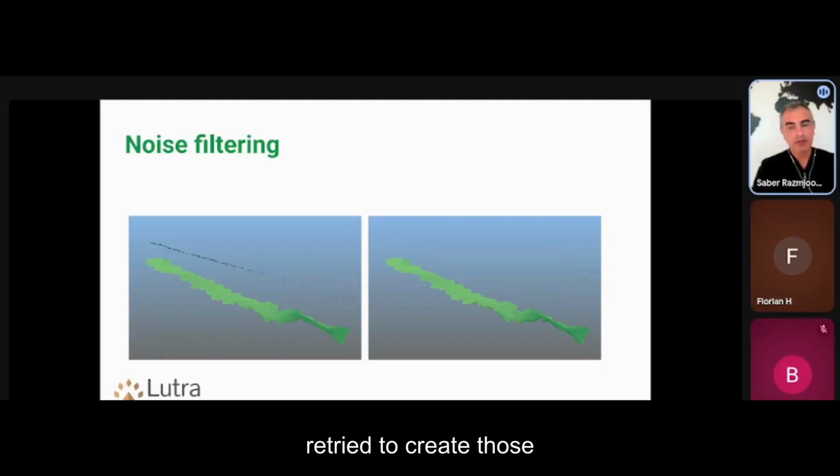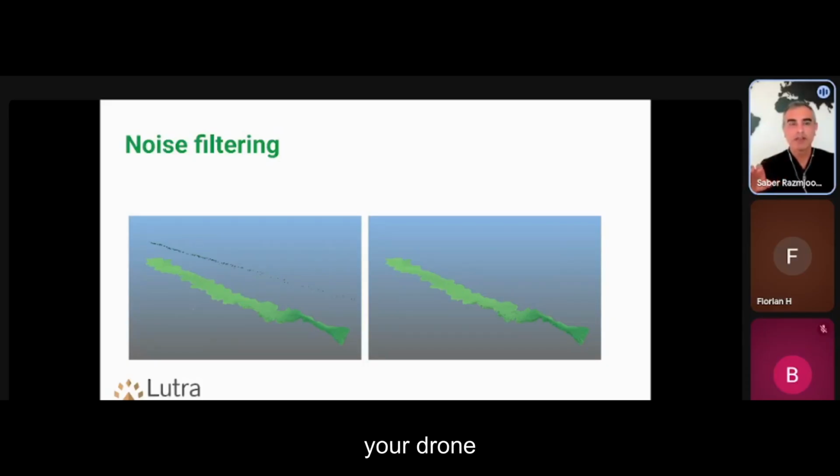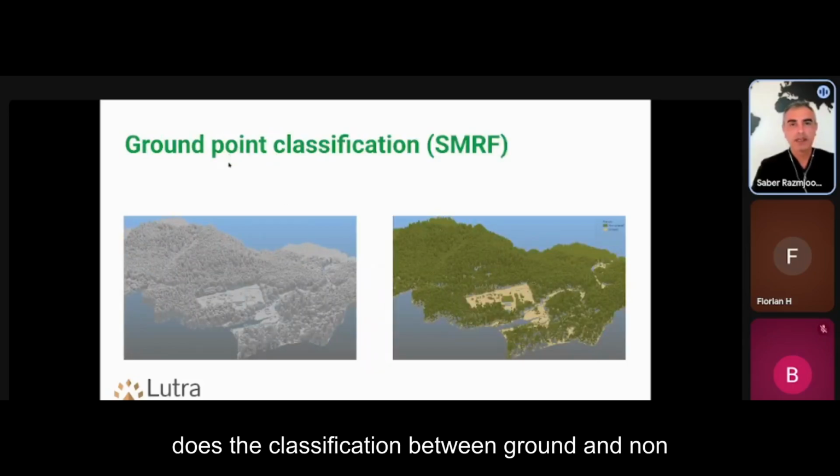And we tried to create those modules, algorithms, so you can smoothly fly your drone, georectify your survey, clear the noise with this. As you can see, there is some noise on top. With this algorithm, it removes it. Then it does the classification between ground and non-ground.